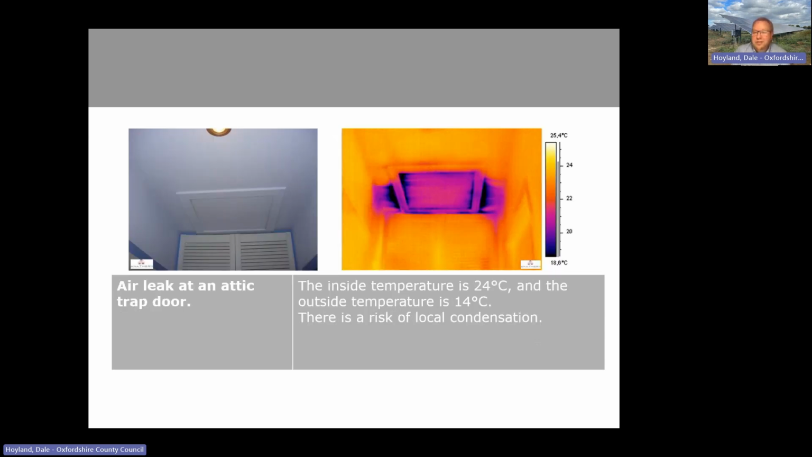Loft hatch, looking from the inside, another key area of interest. So looking from the landing, again in this case, you can see lots of cold air coming in. Fair temperature difference, down from sort of 24 degrees to 18.5 degrees. So yeah, fairly significant there. Some brush draft proofing or squidgy foam draft proofing around where the loft hatch drops into, and indeed making sure that the top of the loft hatch itself is insulated.